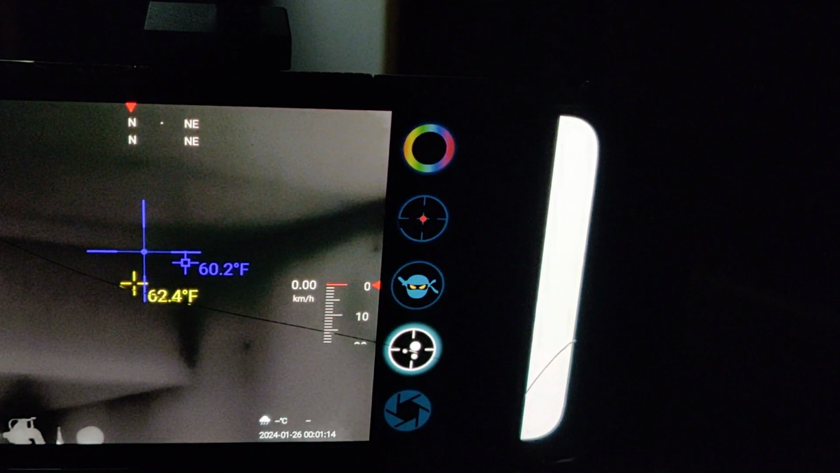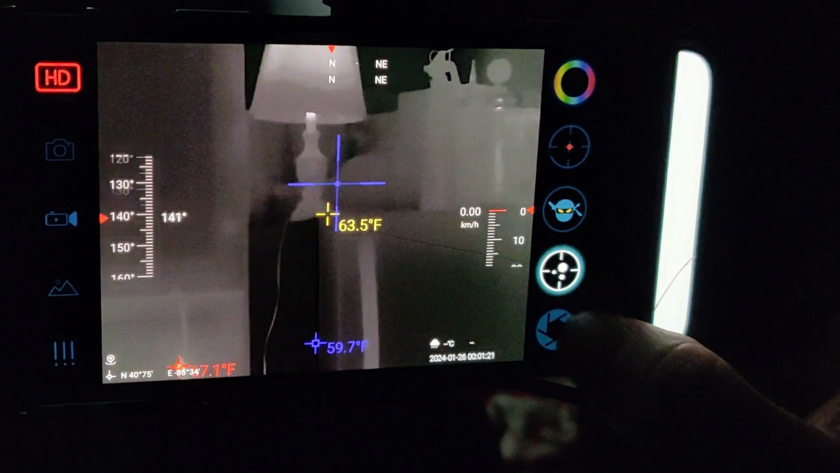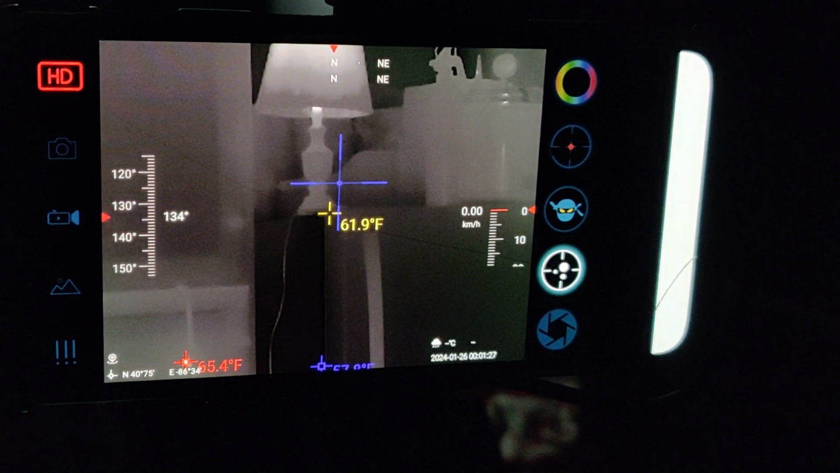Okay, it looks like we're at 25 minutes. I need to get cracking with this. So, let's see, what is this? Okay, and then this is the shutter reset button.